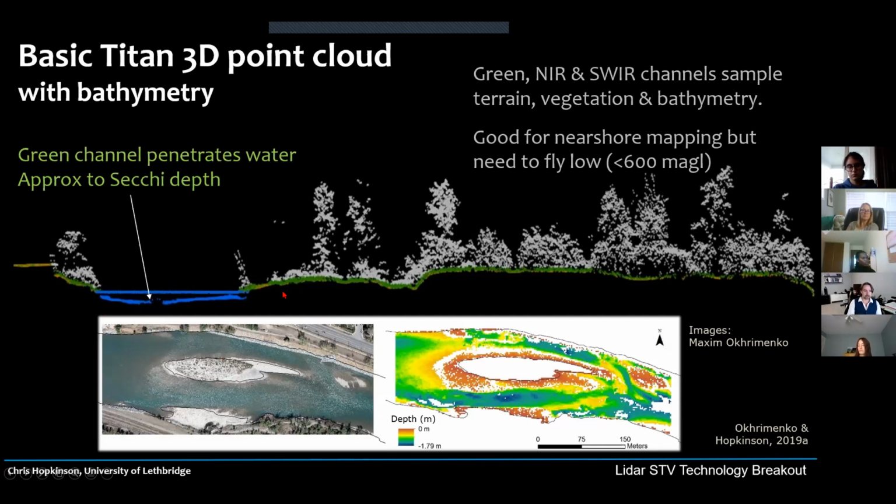And so this just illustrates a cross-section through a floodplain. So we've got our vegetation information, we've got our terrain information, and we've got some river bathymetry. So you see the water surface and the riverbed. And so this is that landscape. This is an optical image. Incidentally, optical imagery is also captured with the Titan, so we've got a high resolution camera on board. And then here's our water depths beneath that water surface. So that's the kind of standard bathymetric product that the system can deliver.